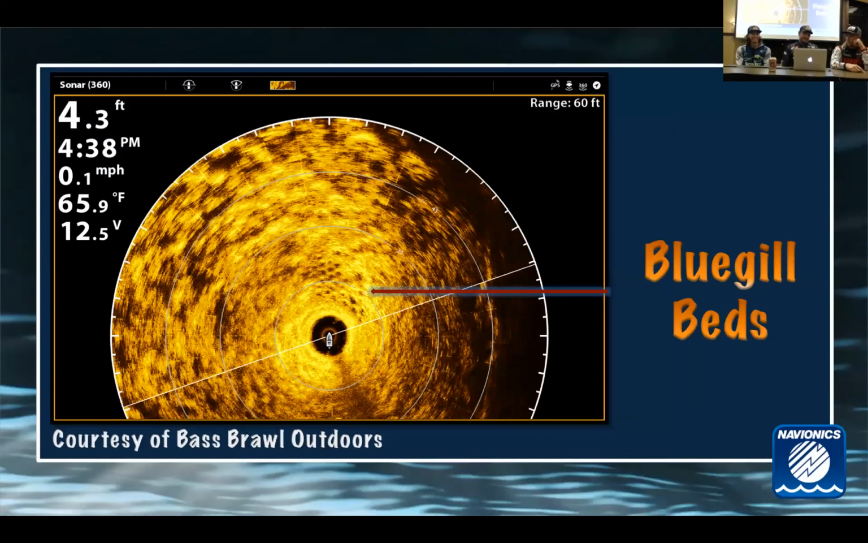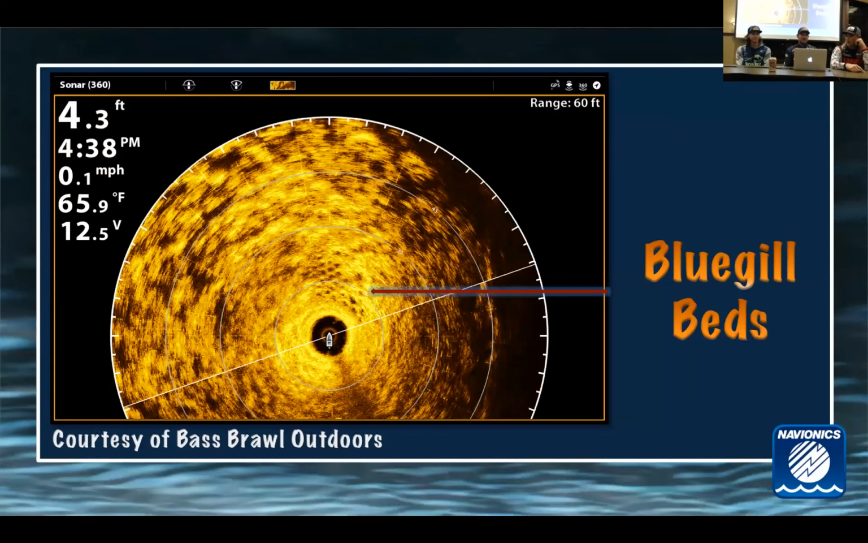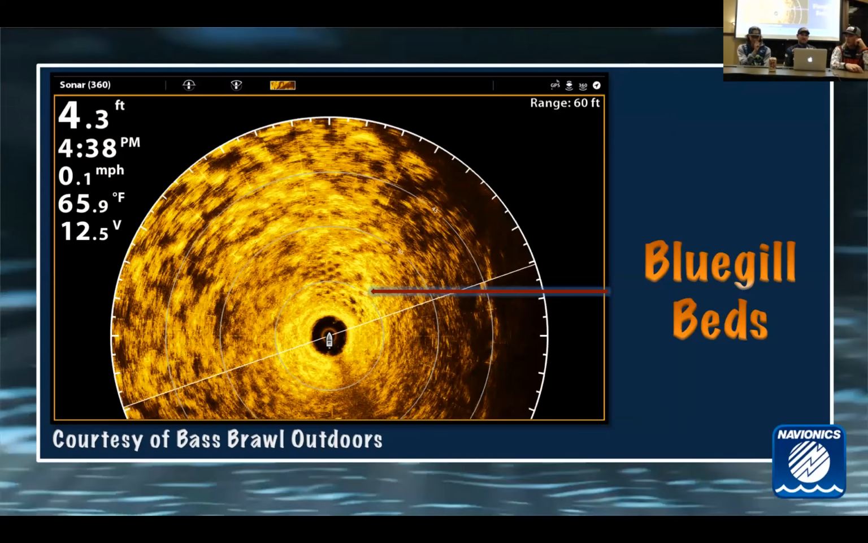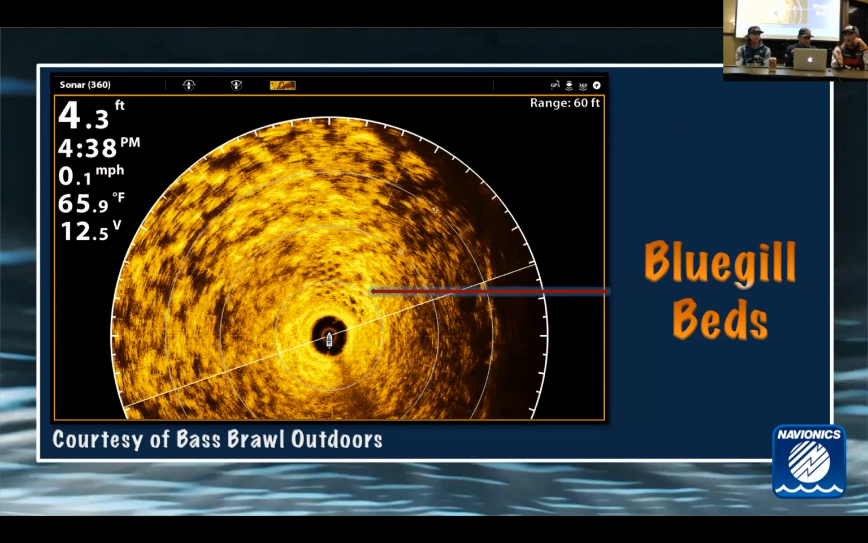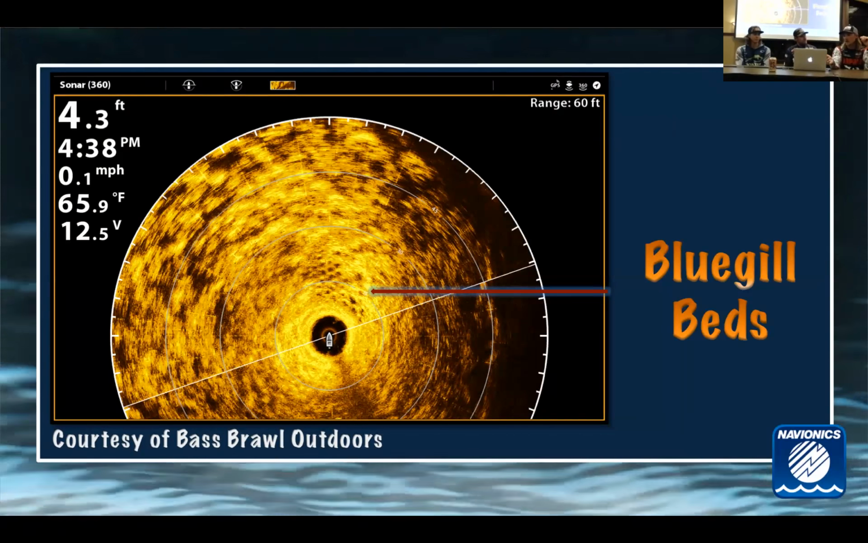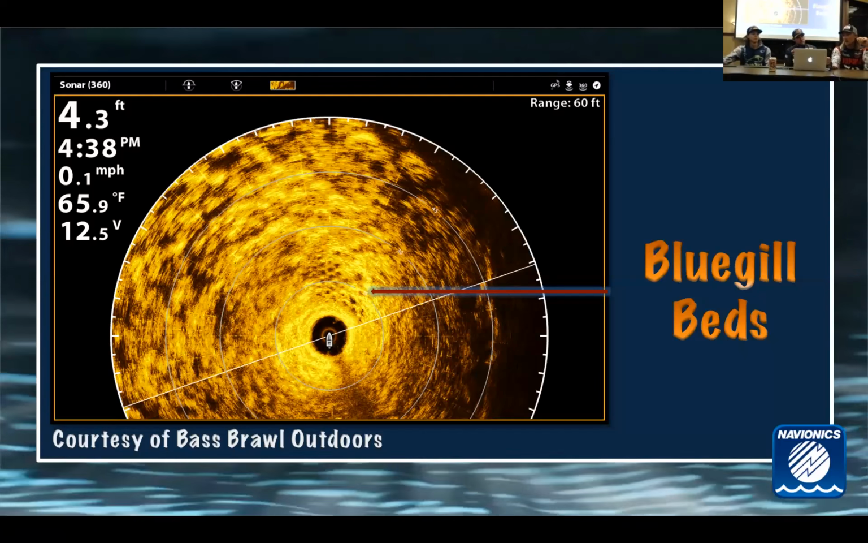Bluegill beds. This is a good image from Seth's Humminbird. It's a 360 image. Yep. And you see the bluegill bed right dead in the middle of all that stuff right there. And those will play in a grass flat like that.